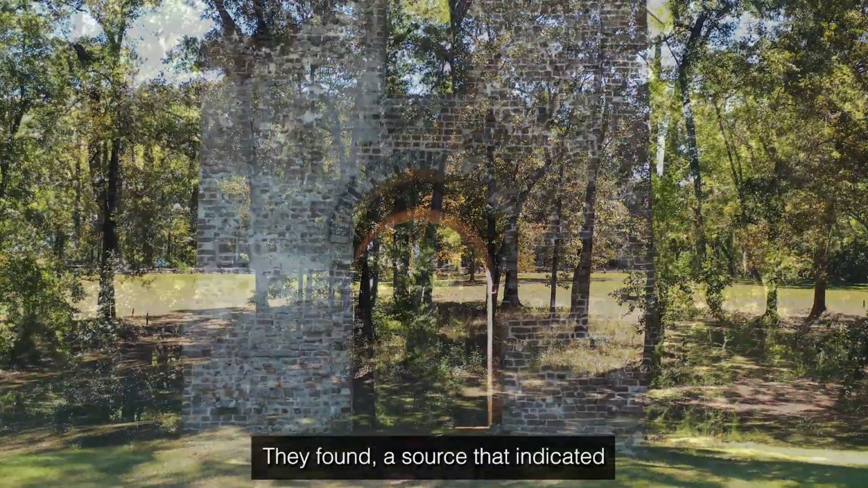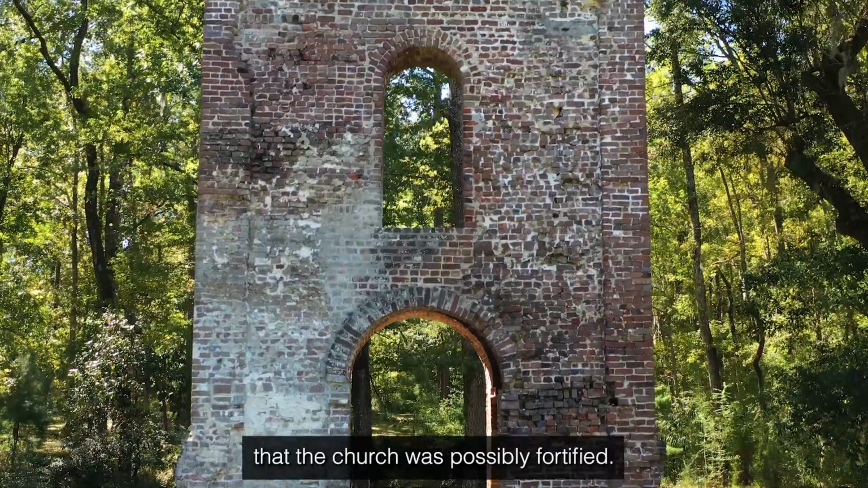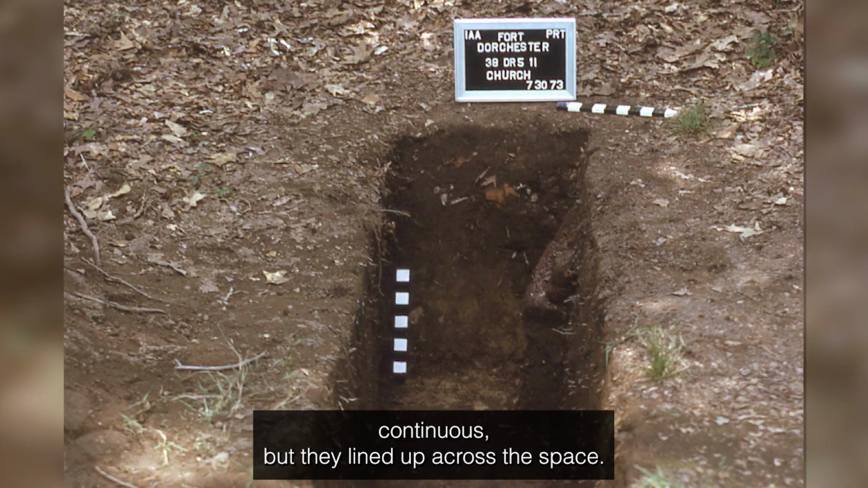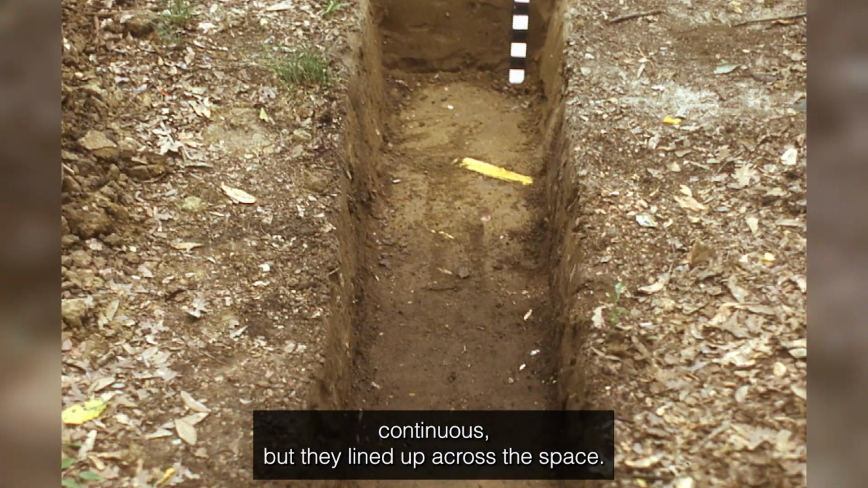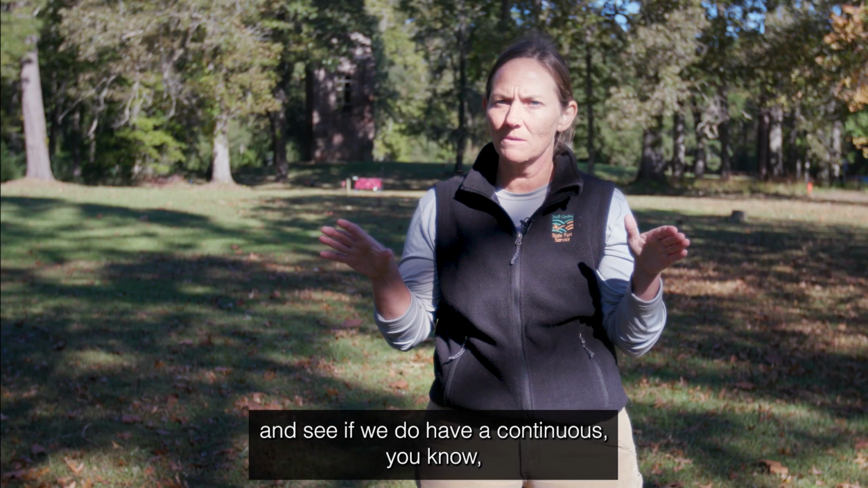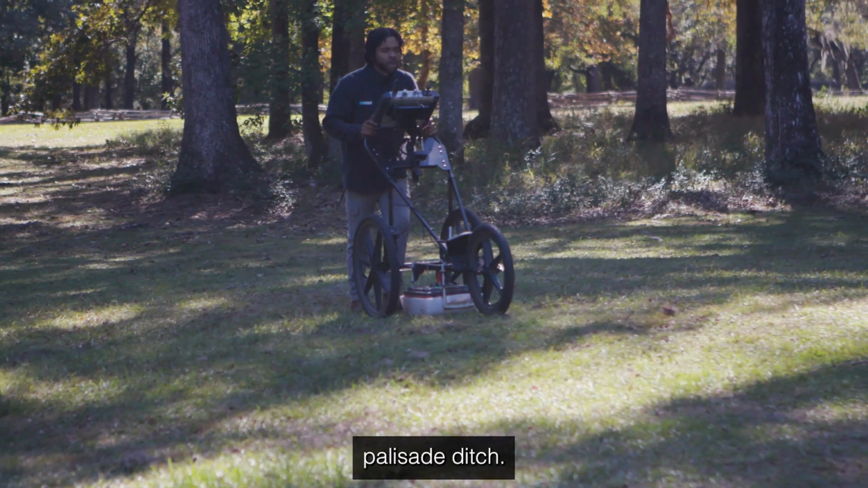They found a source that indicated that the church was possibly fortified. The excavations that they did were non-continuous, but they lined up across the space. And so now with the GPR, we can fill in those spaces and see if we do have a continuous palisade ditch.